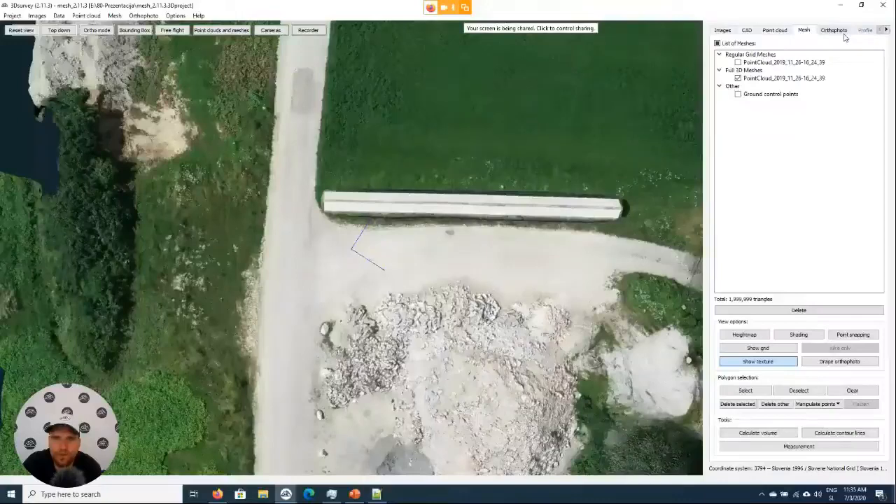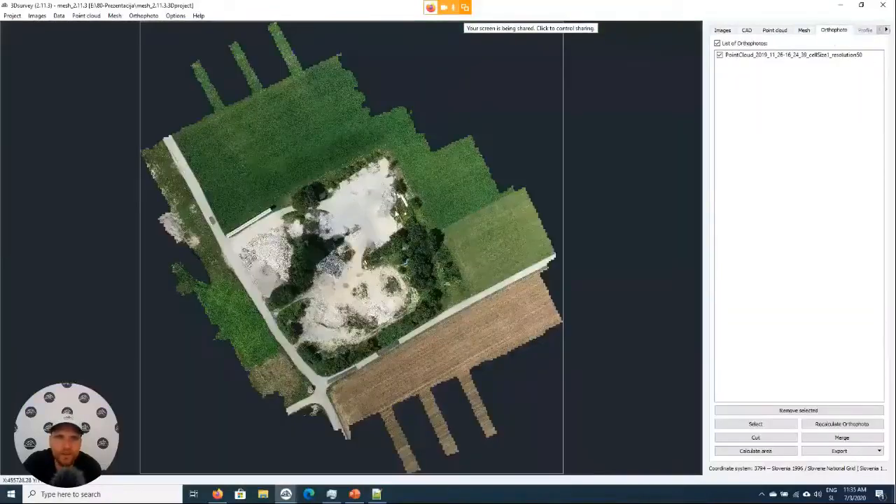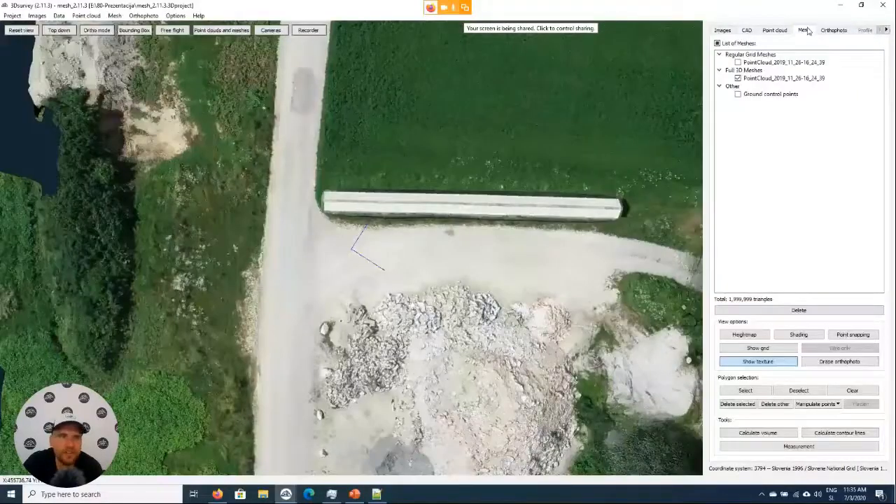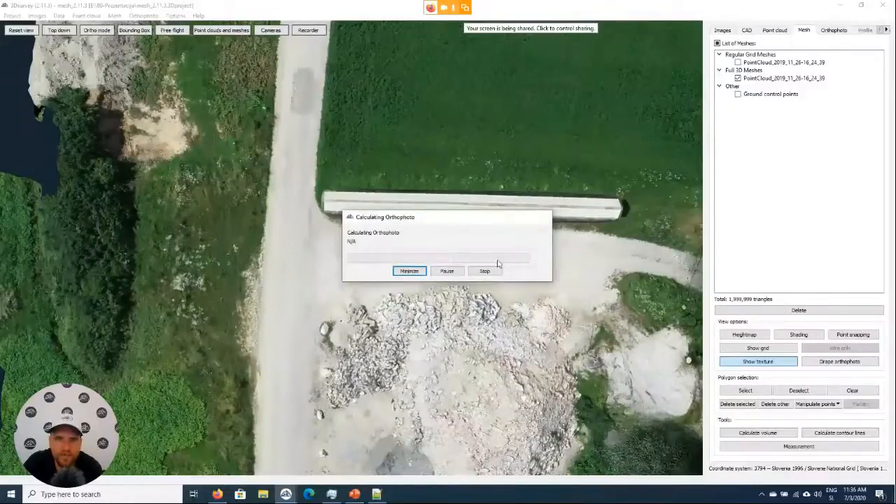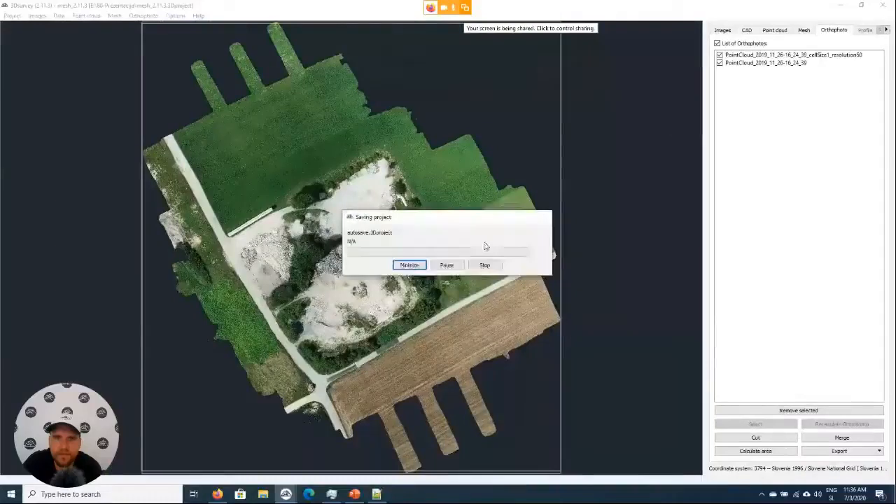Now, if we make an orthophoto out of this one, I just have to recalculate it real quickly. Out of this one, it will also already tell us true orthophoto, calculate. Stop the autosave.